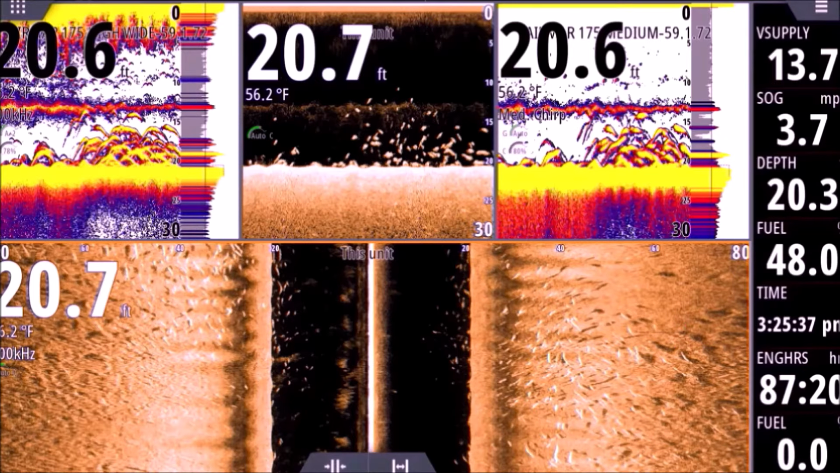All right, one other thing you're going to notice here is in the top left panel here, I have my high chirp transducer set to 200 kilohertz.